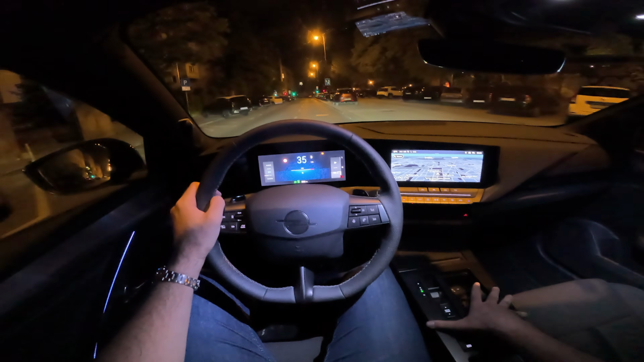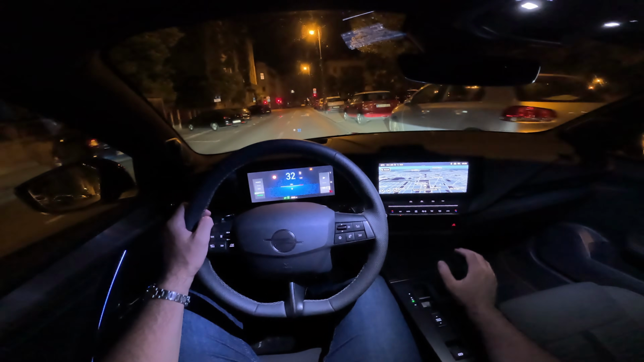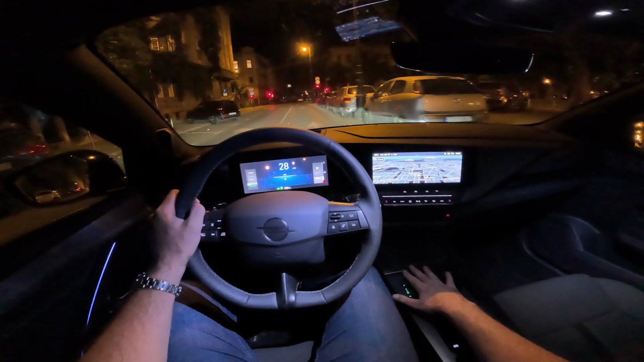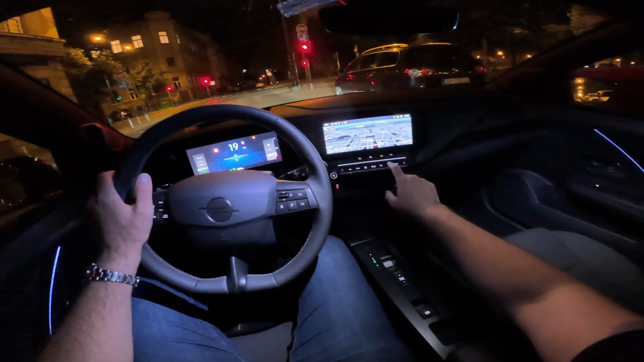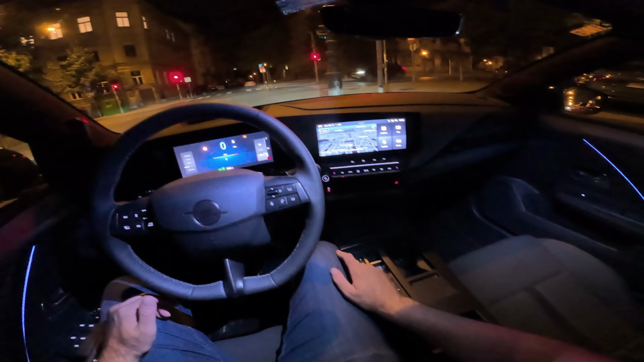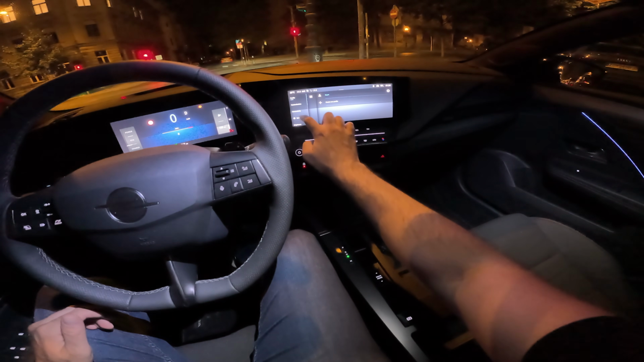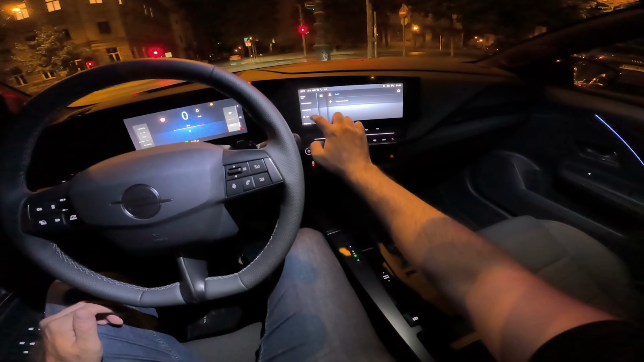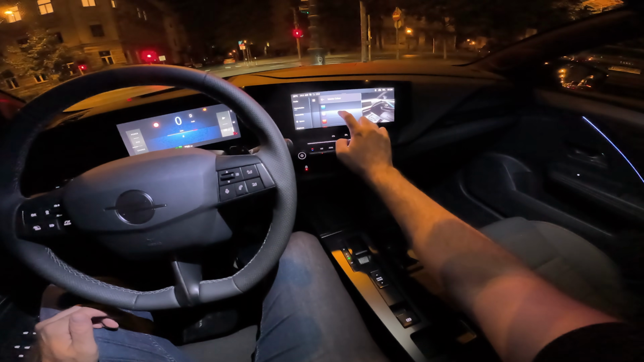Then the central console has got the new satin gray finish that is resistant to scratches, and you don't get fingerprints, which is a thumbs up from me. Now let's go back to home, and if we go to settings and customization, here is where you can also change the interior color.